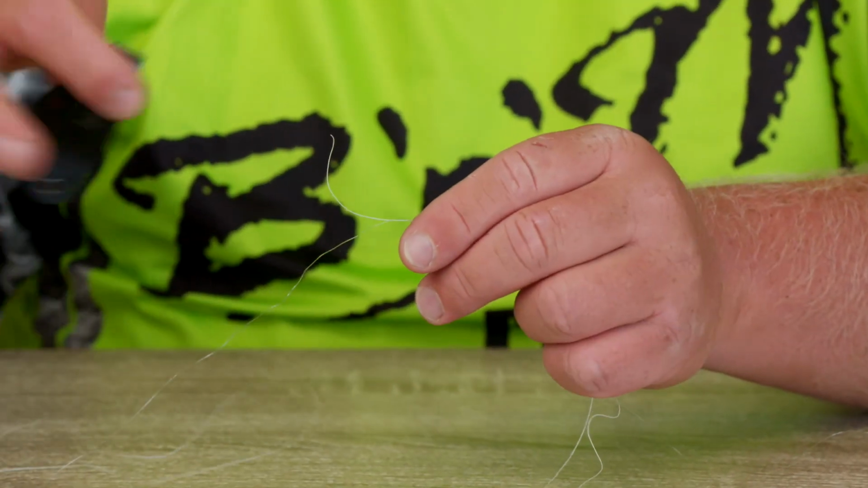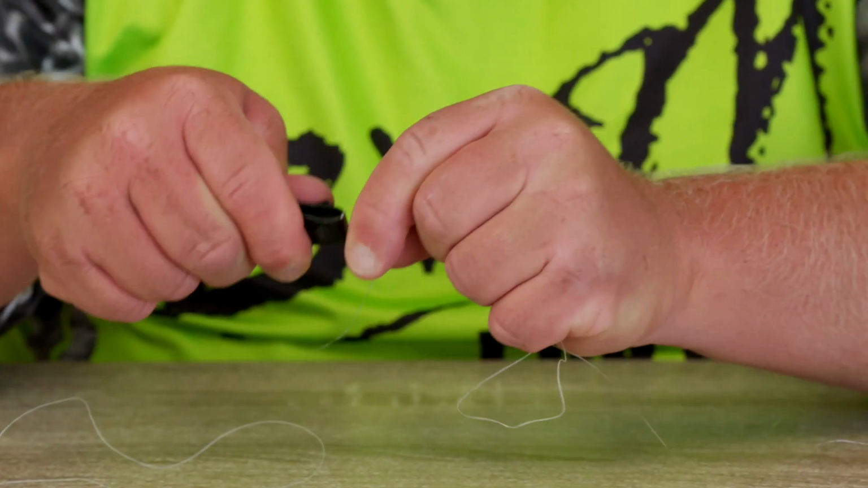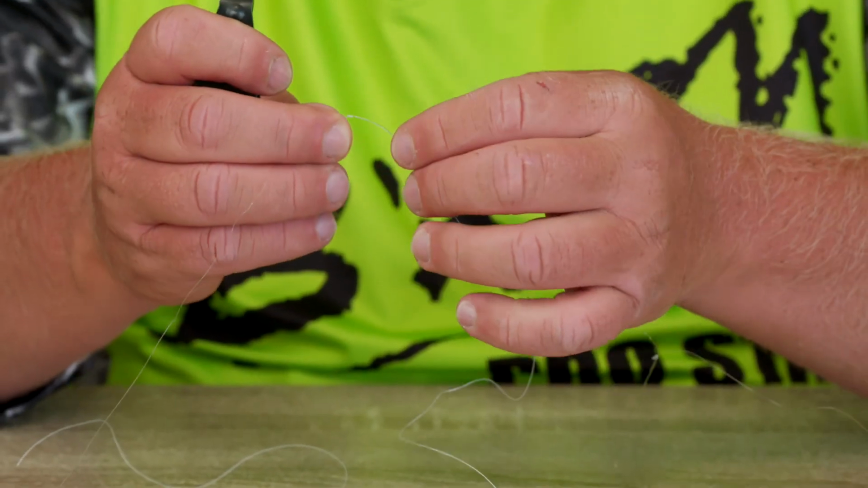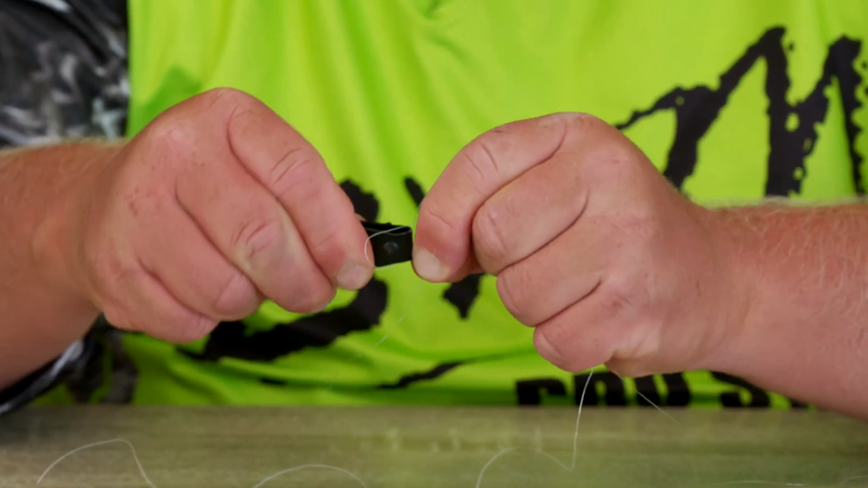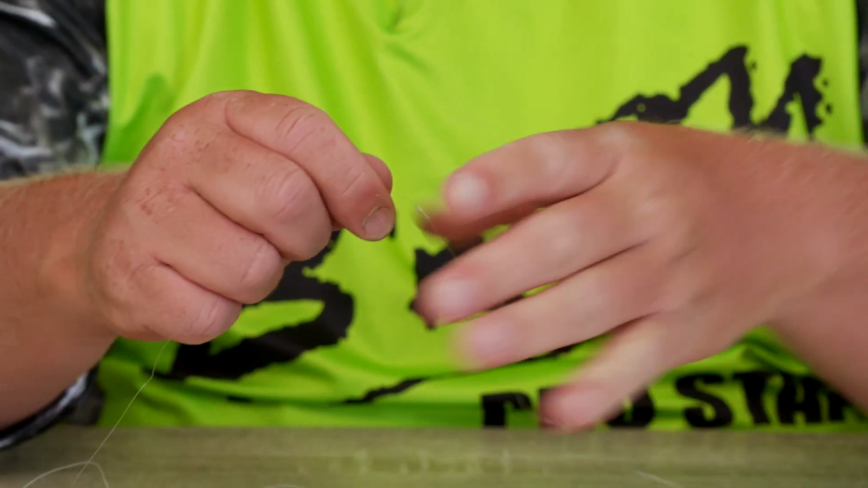Take your clippers. If you're going to use braid, you're going to need a good pair of braid scissors or a sharp pair of clippers. Trim the tag ends. You want to leave just a little bit of a tag end so it gives it something to grab the bead. And there you go. Easy peasy.